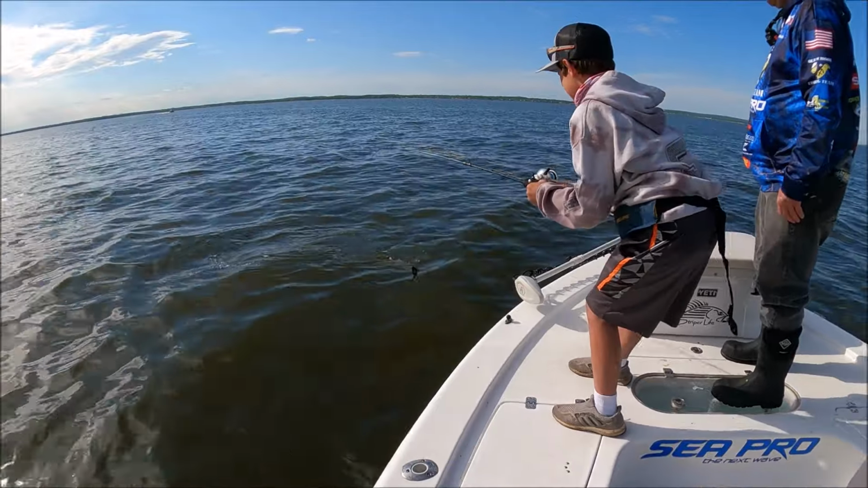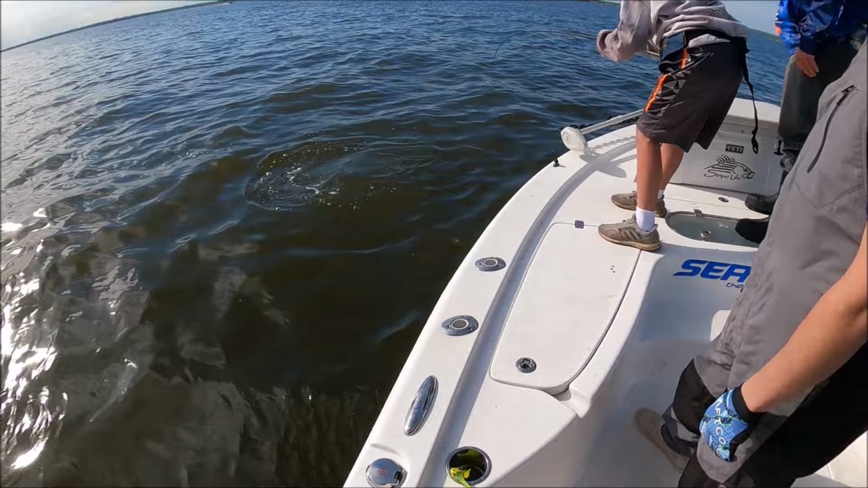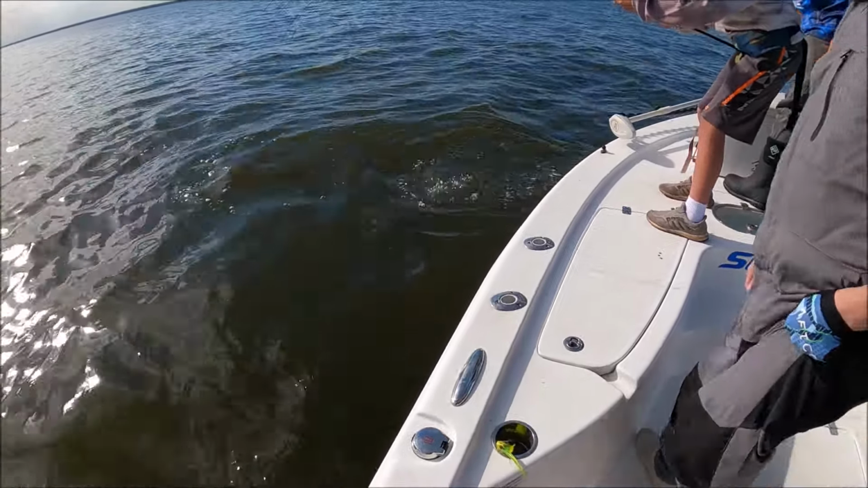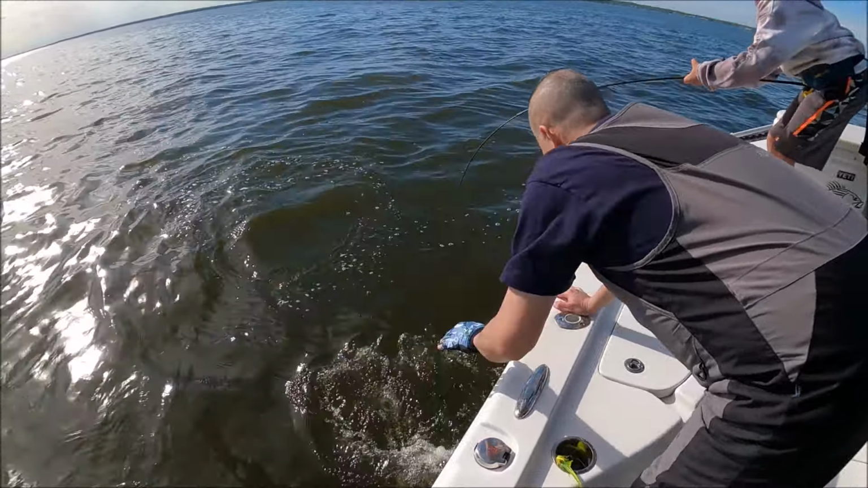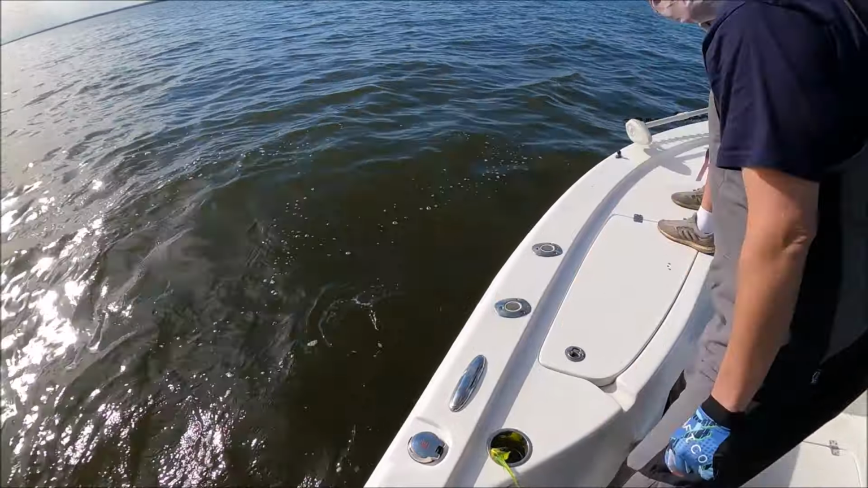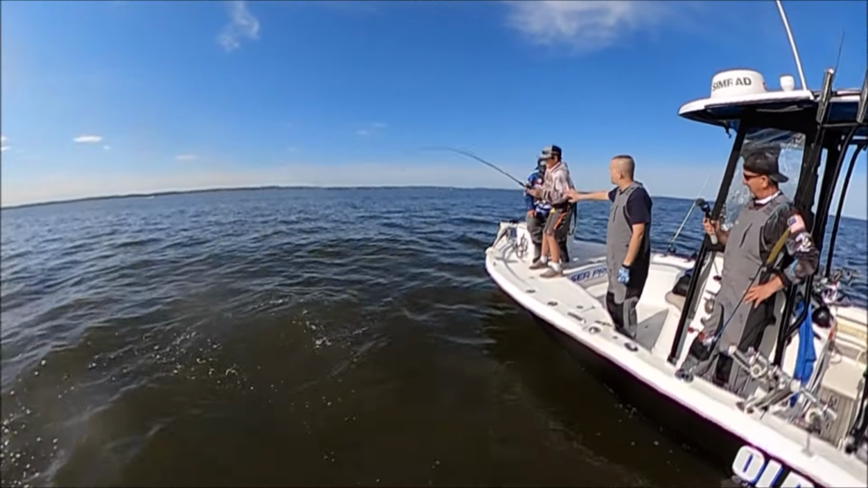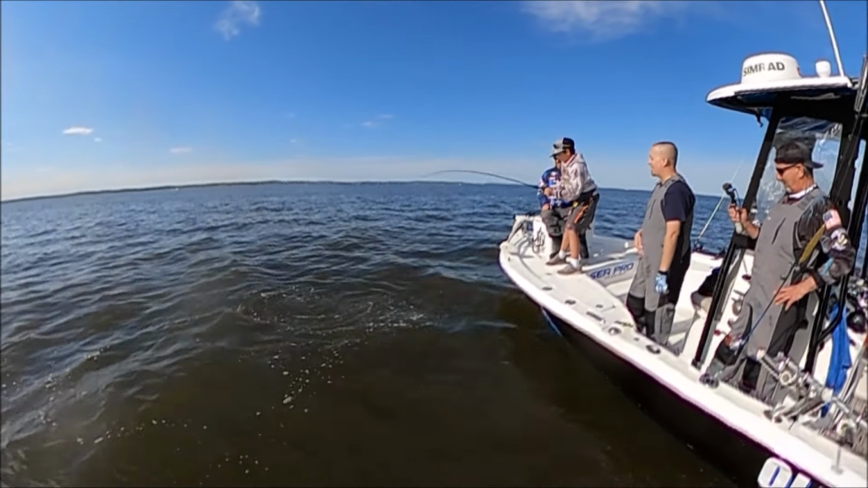You can swing her to me. Good job, dude. That's it. Keep a good bend in that rod. Swing her over here. Nice. Yeah, she's still going green. She might be in another second. If you fall in, throw the hand up there. If you fall overboard, don't drop the rod. We'll get you. Just don't let go of the rod.